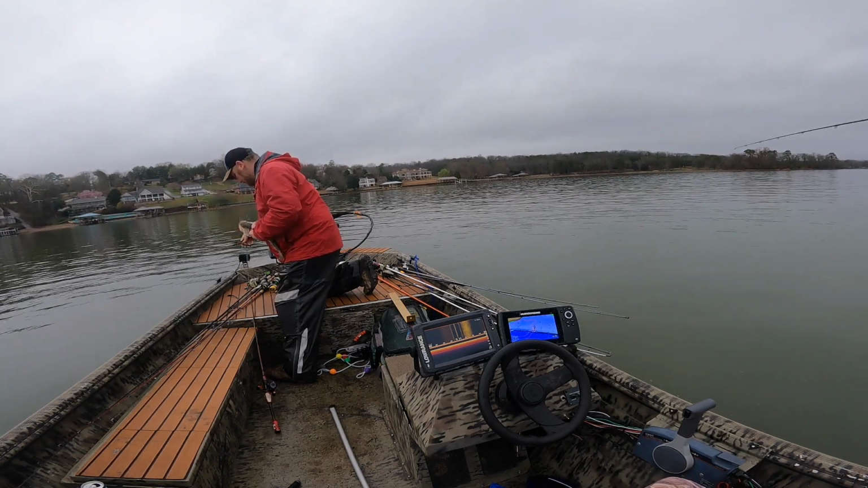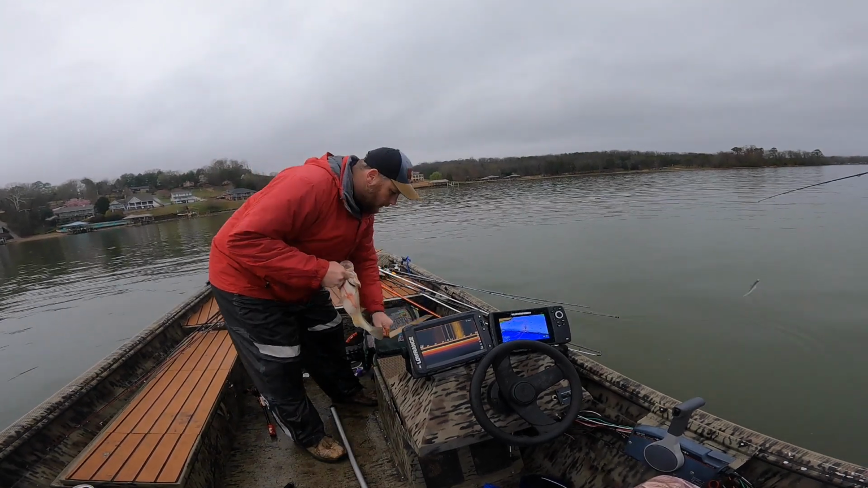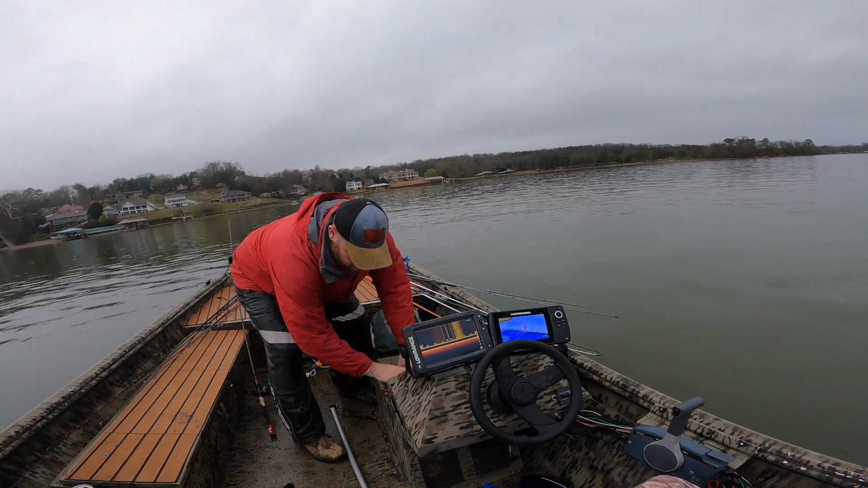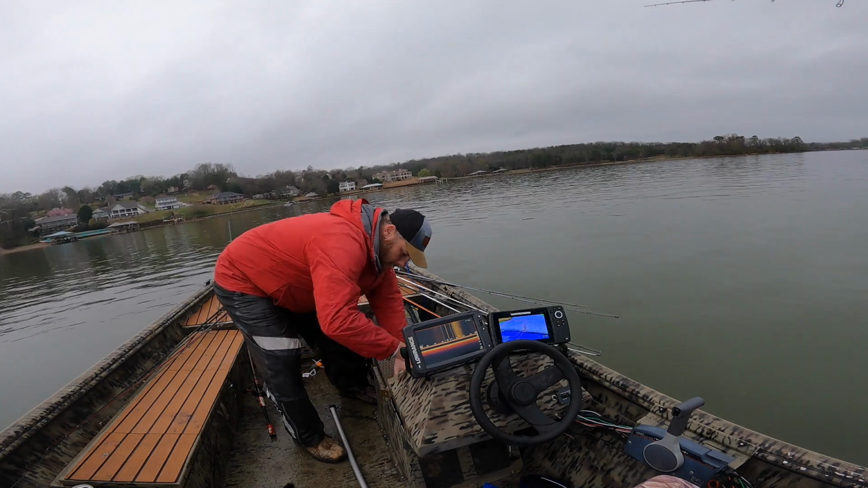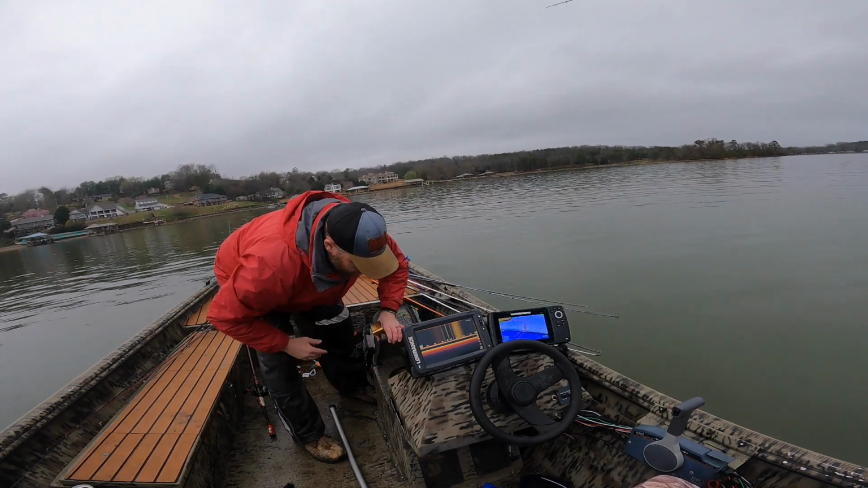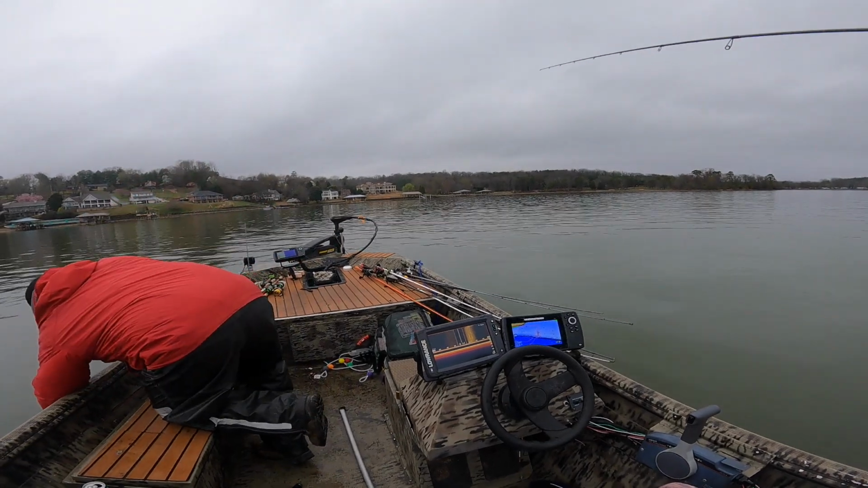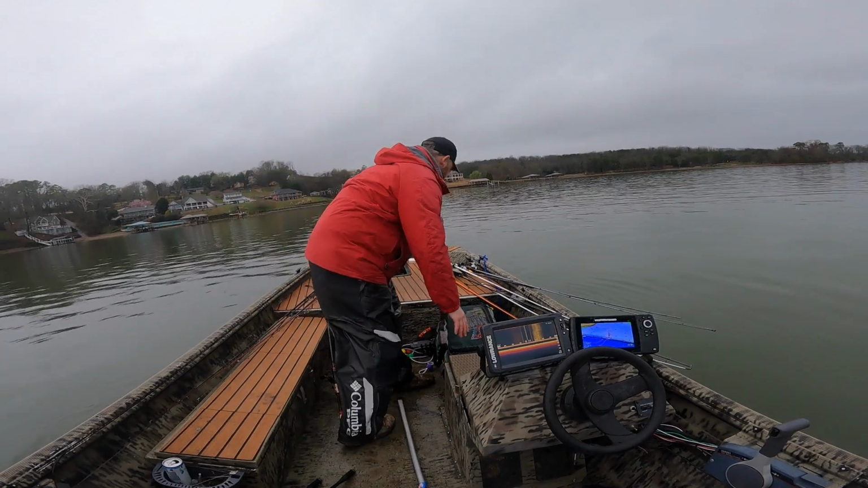Yeah. They're just short chunks, that was a bad thing. I'll put some more water in there when we go to leave. How many is that? 4? 4, yeah.